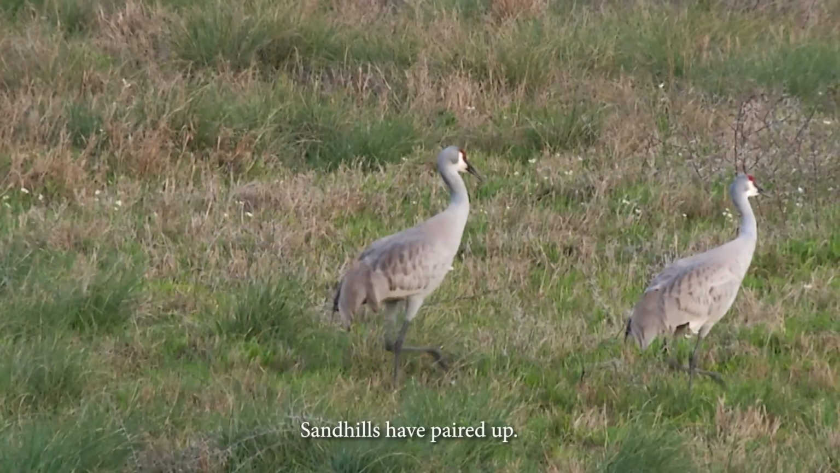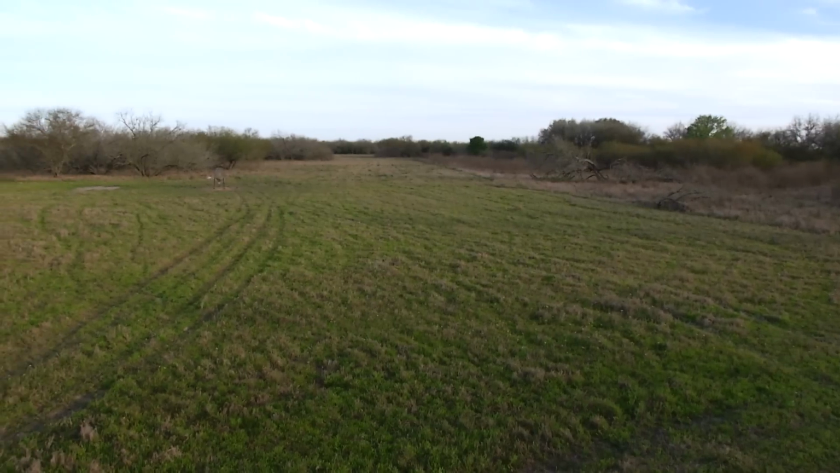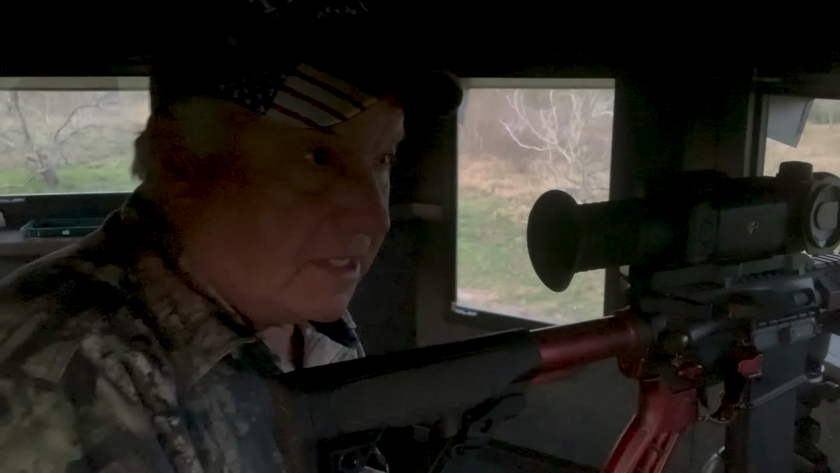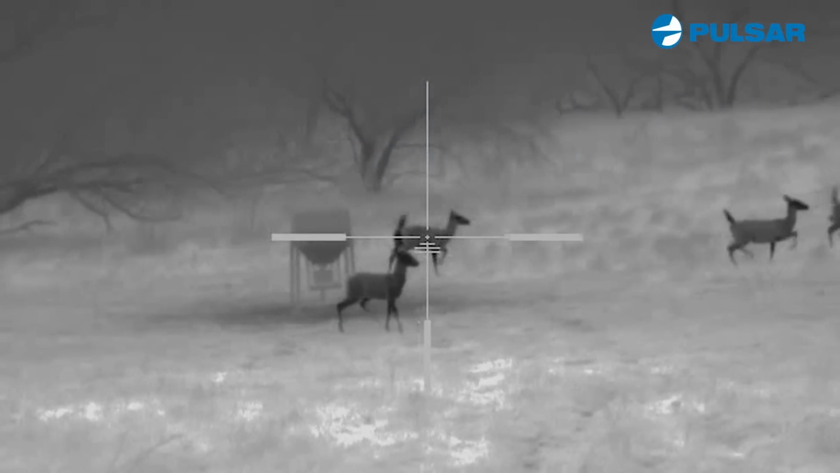Sandhills have paired up. Every time you see one, there's two. If I can get a shot, hopefully, and there's more than one hog, I'll wind up getting a shot at one hog and then maybe a second or even a third before they get back to the cover. Getting close to that time. It's getting dark, and I mean, this is eerie.